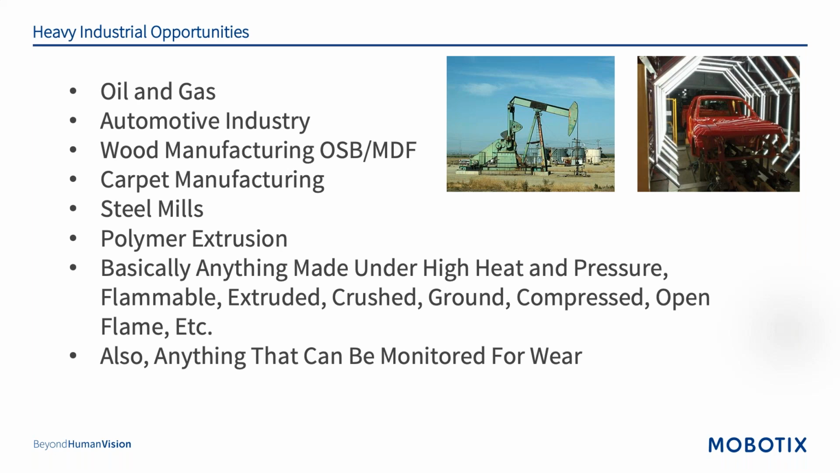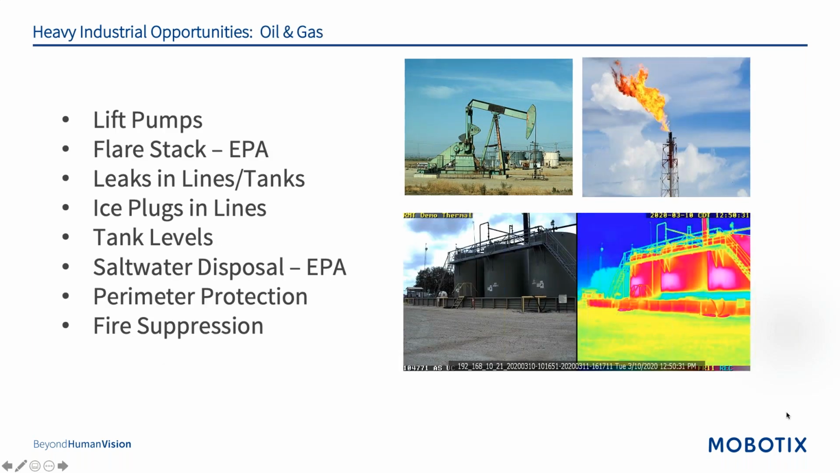So I'm going to spend just a few minutes talking about oil and gas here. So in oil and gas, I really started with just the monitoring of flare stacks. We would have a thermal camera fixed on the stack, not attached to it, but looking at it, and notifications if the stack or flare goes out. You know, one minute we're seeing a certain temperature, the next minute we're not.